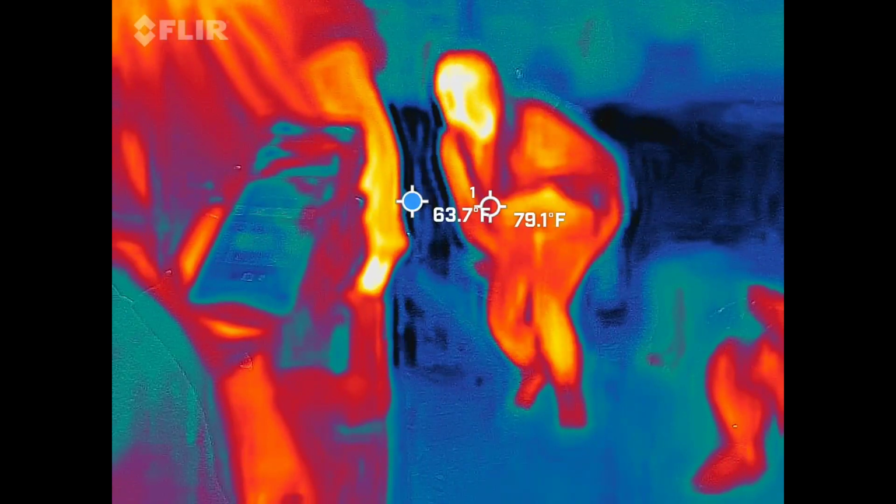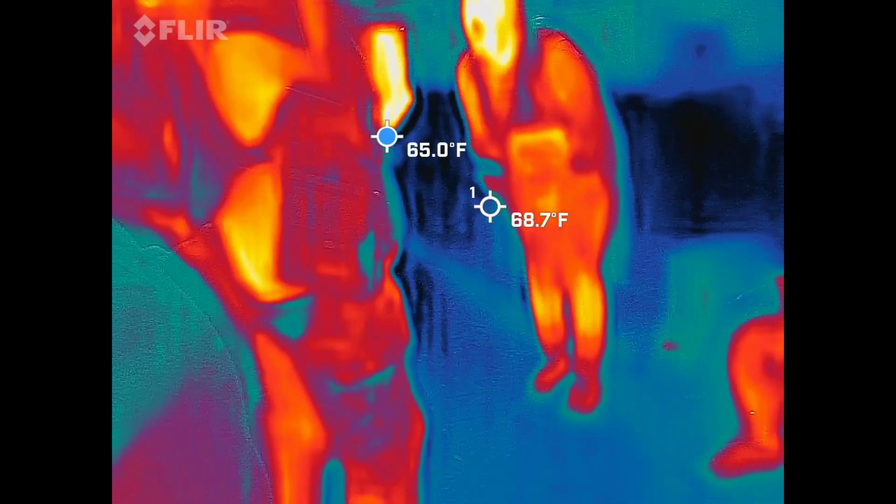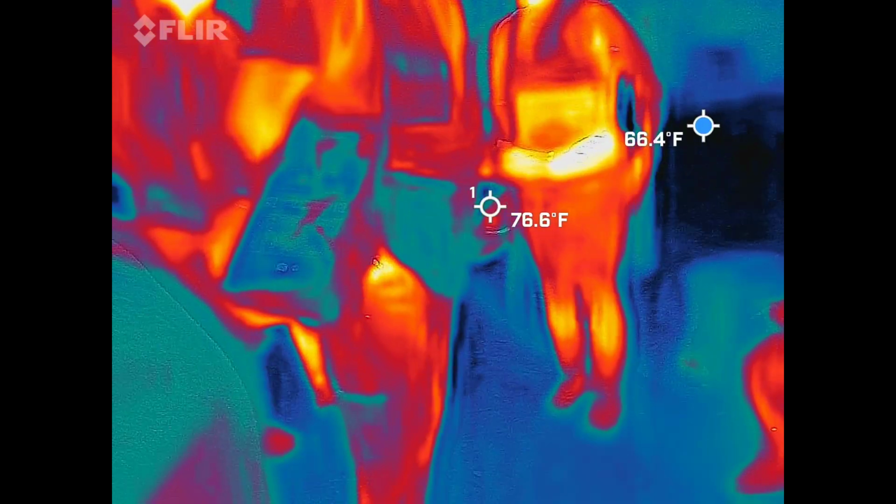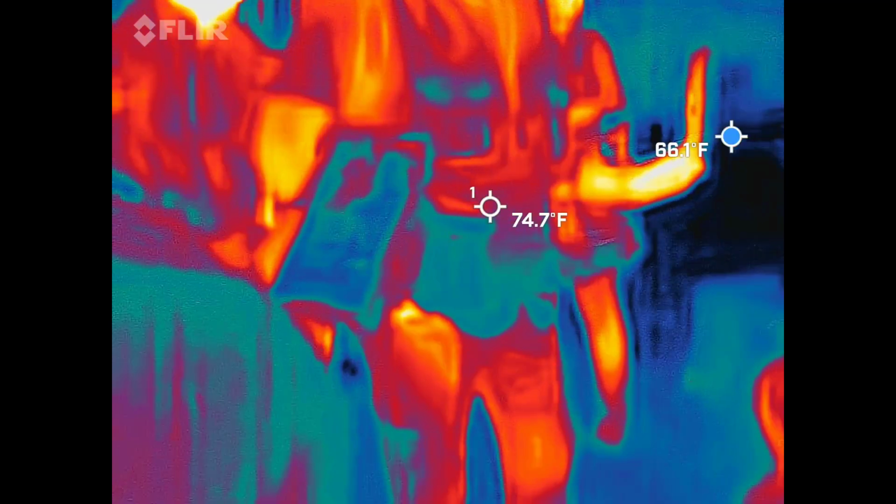So in case I'm missing something or there's a gun that showed up, like with the military image that she had show up, I'm going to run it through Google Lens to see if it matches up to any specific uniforms. So you've already seen it, so I can skip over you.